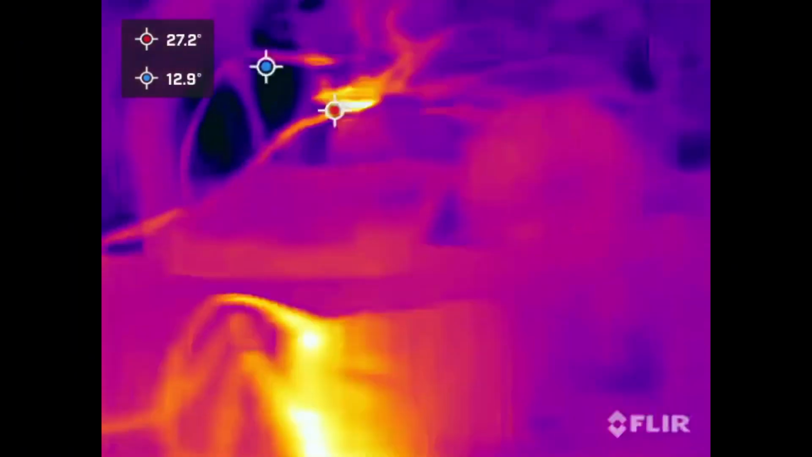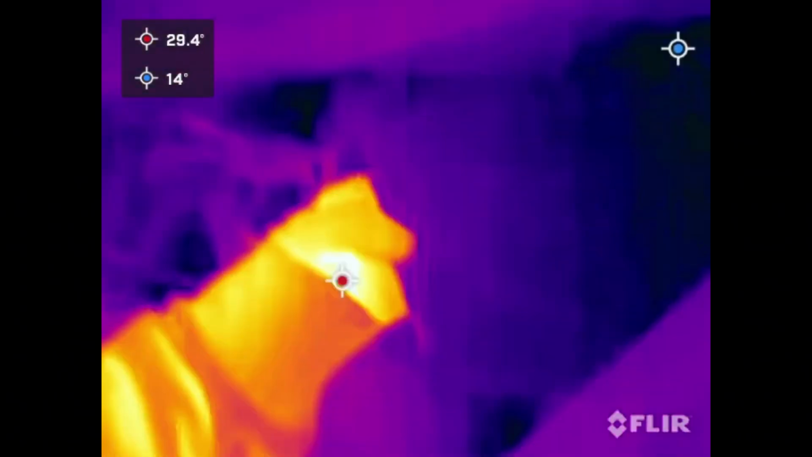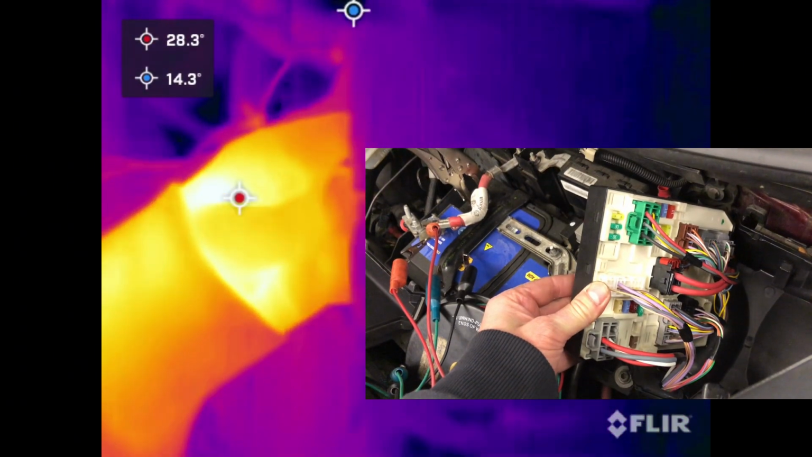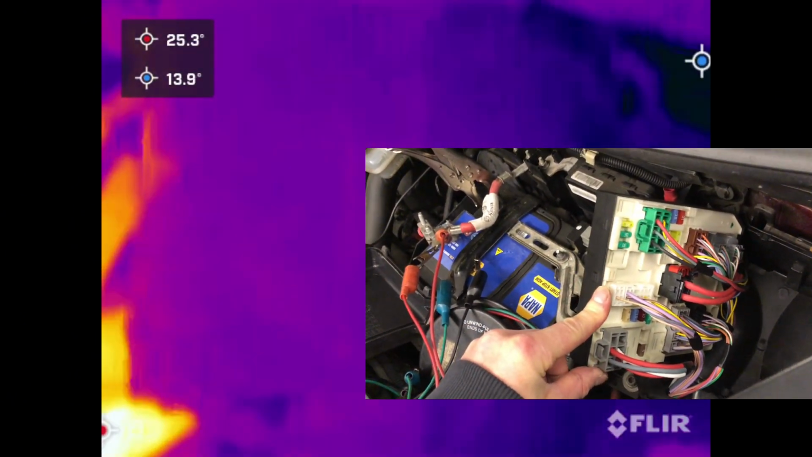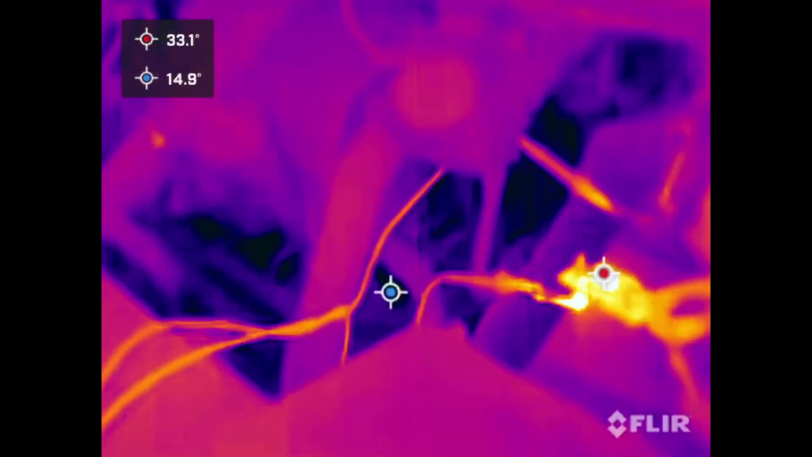Now, Renault, in their infinite wisdom, have got the world's worst fuse boxes here. To get an image of the fuses is really difficult, because you have to hold it and it picks up the heat of my hand, so I can't really see if there's any heat coming from those fuses there. So you can have something like the alternator shorting out.